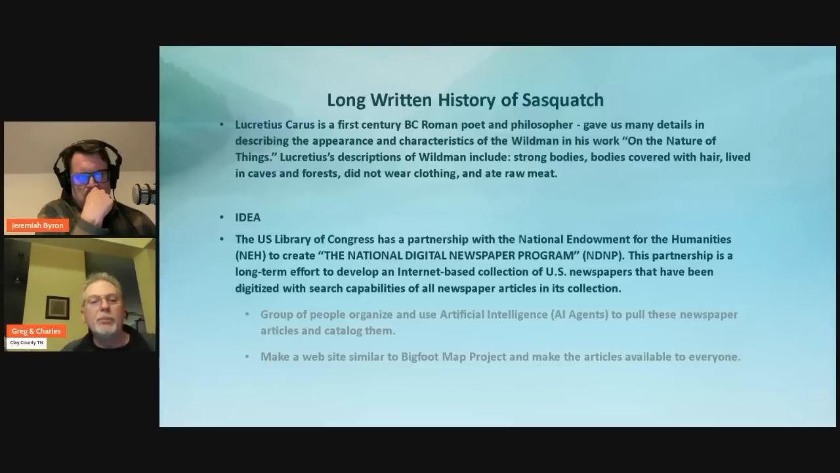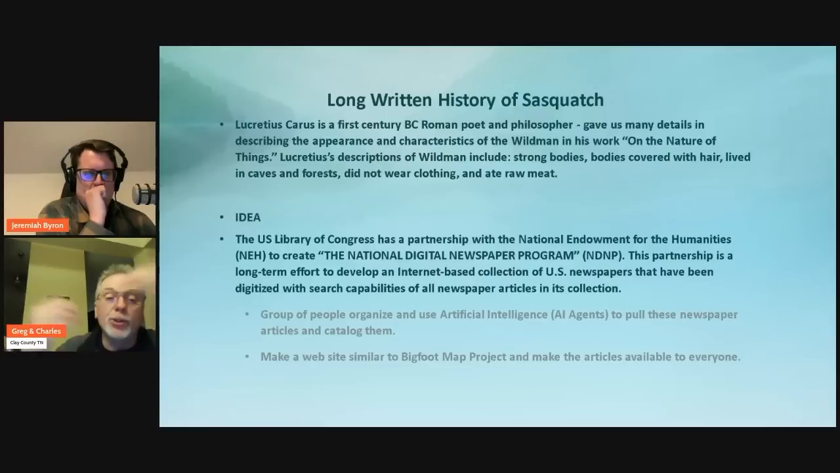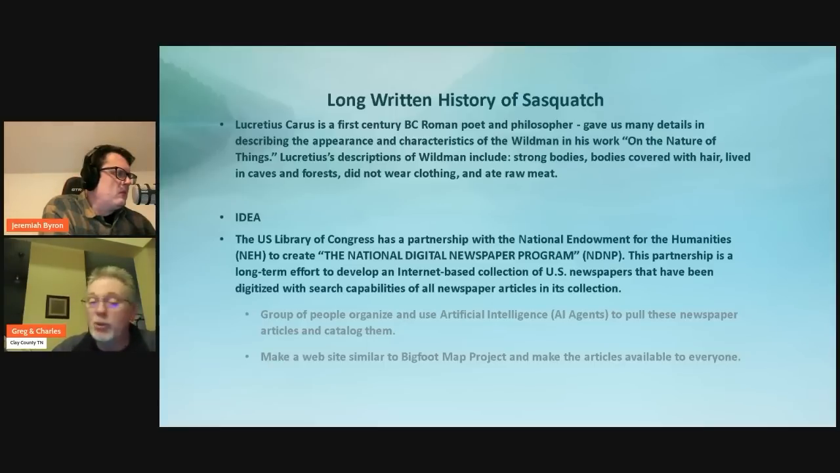What led me to this, a few years back, I purchased the book Bigfoot, Wild Man, and Giant Skeletons by David Paulides of Missing 411. That book contains 375 pages of newspaper articles from all across this country detailing the location, the dates and encounters, and in some cases, the capture of Sasquatch creatures. And his date range was from 1680 to 1922.